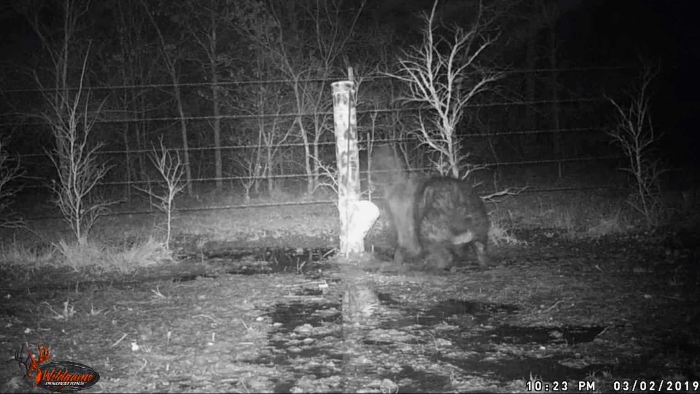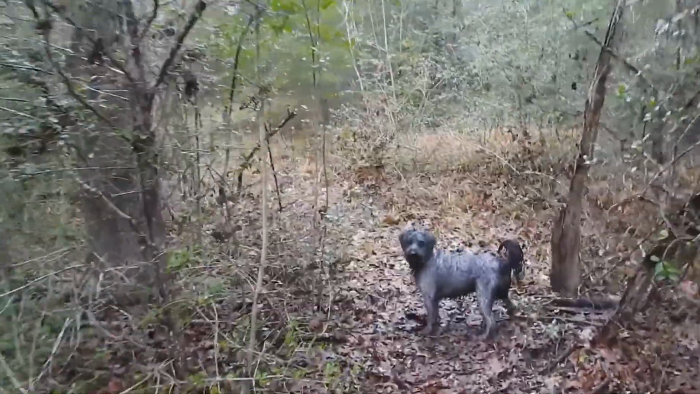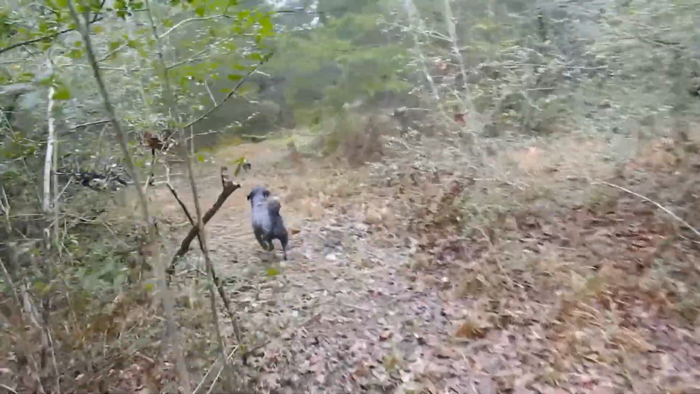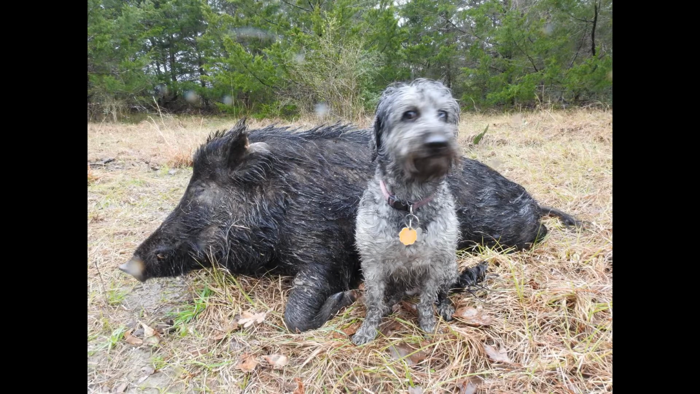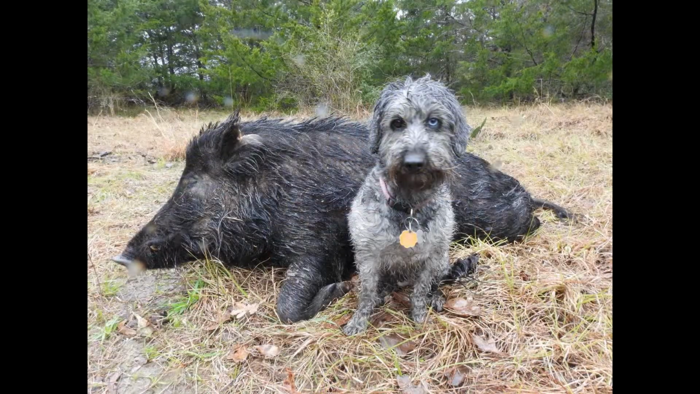Hits him right in the shoulder, but he ducks and runs under that fence. I got Ouija involved the next day, and sure enough, she did find him. It was that big old boar with the torn up ear that had been fighting.